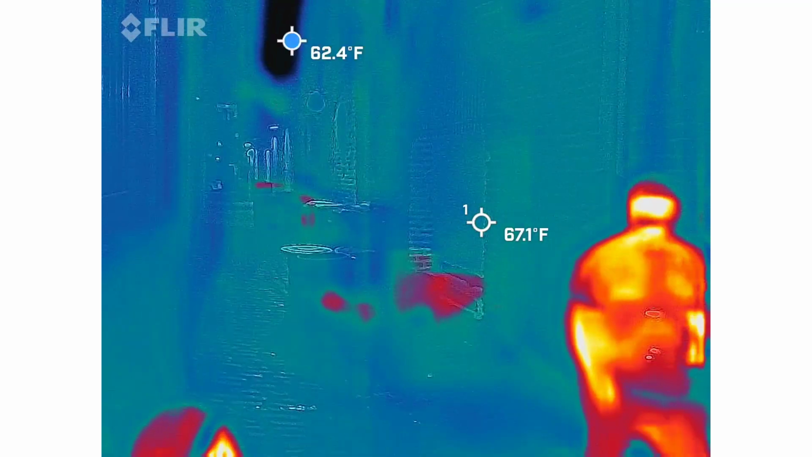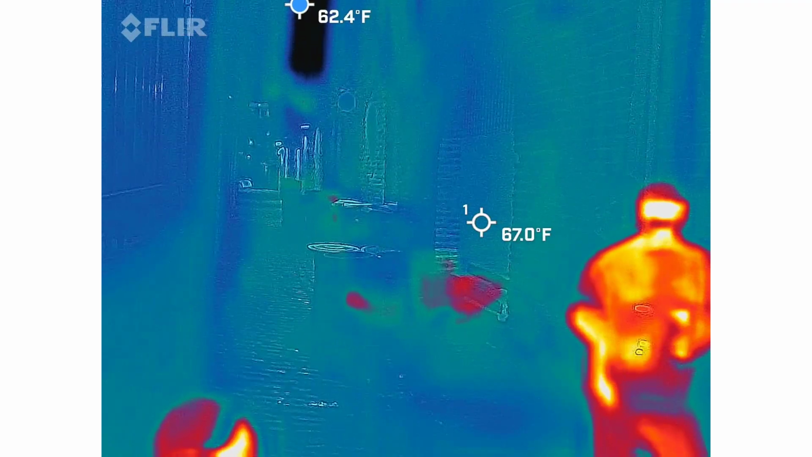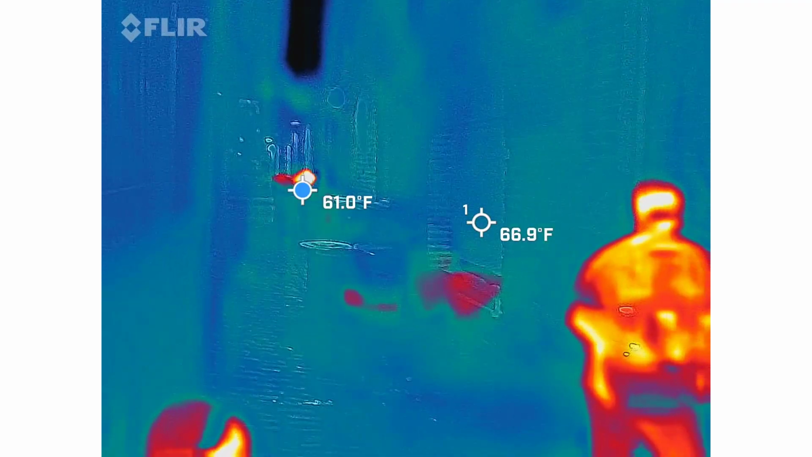So, I know it was a long trek, but it's the only long trek that we do, because I'm taking you to legitimately haunted locations. Where the heck are we?